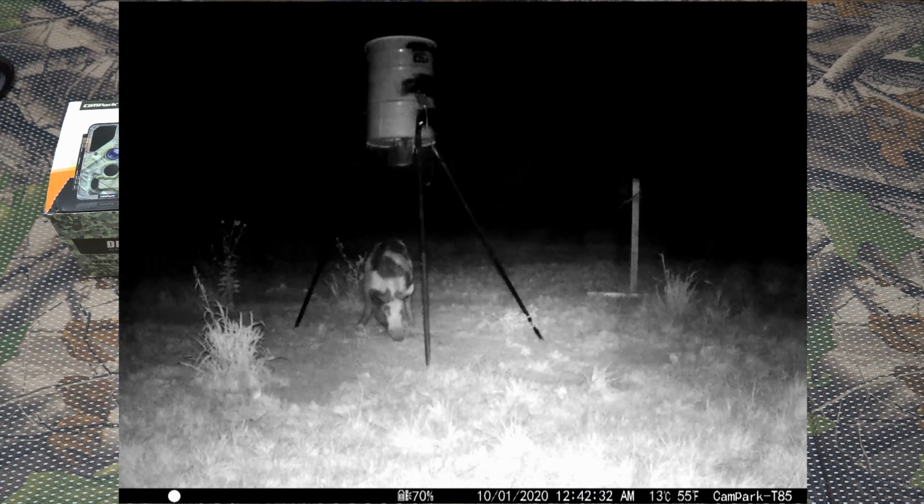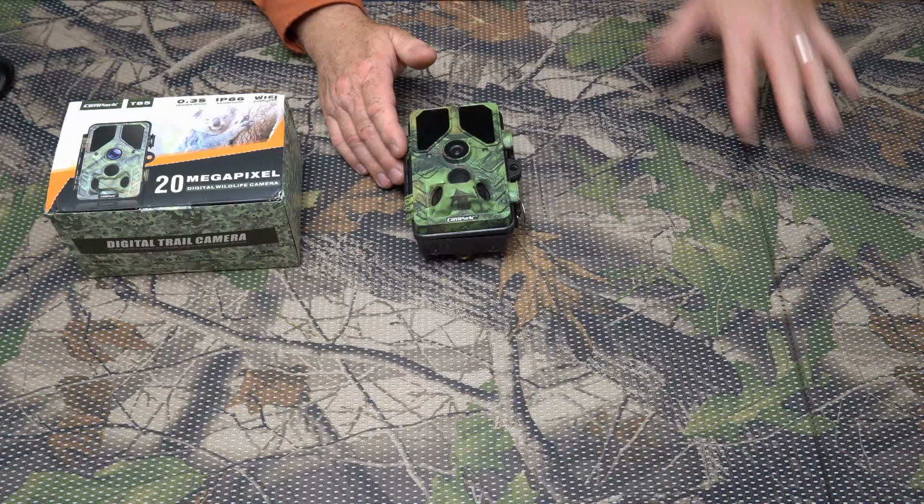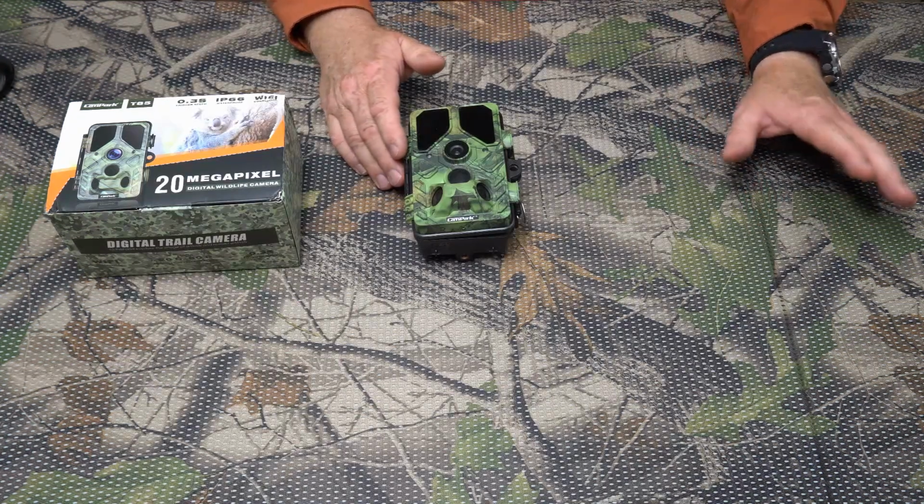Now, one thing that I want you to realize here is that there is some sound to this camera. Now, the T45 had a microphone, but you couldn't hear anything. This actually has really good sound. I'm going to throw a video up here of my wife and my grandson coming to the feeder. You can't see them, but you can hear them talking.